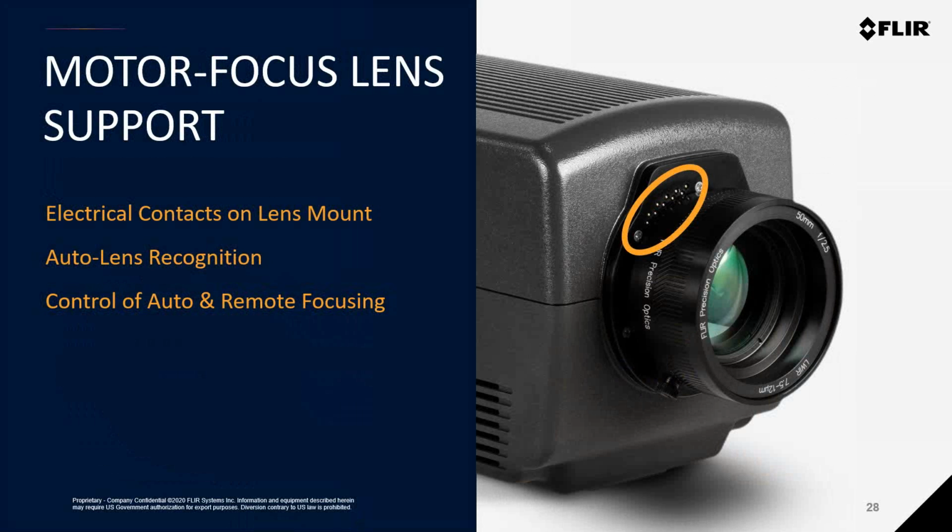The last thing you want to do is use the incorrect calibration file and think you have accurate data when you don't. This also gives you the ability to remotely control the camera lens focus point and actually even initialize auto focusing through the camera control interface. The great thing about this new lens interface is that it actually still supports the standard manual focus 4-tab lenses. So if you're lucky enough to have a cooled camera system that uses the 4-tab lenses and you have those existing lenses, or you simply don't need motor focus lenses for your application, you can just use the standard manual focus lenses with the new 8580 cameras. So it's really flexible from an optics standpoint.